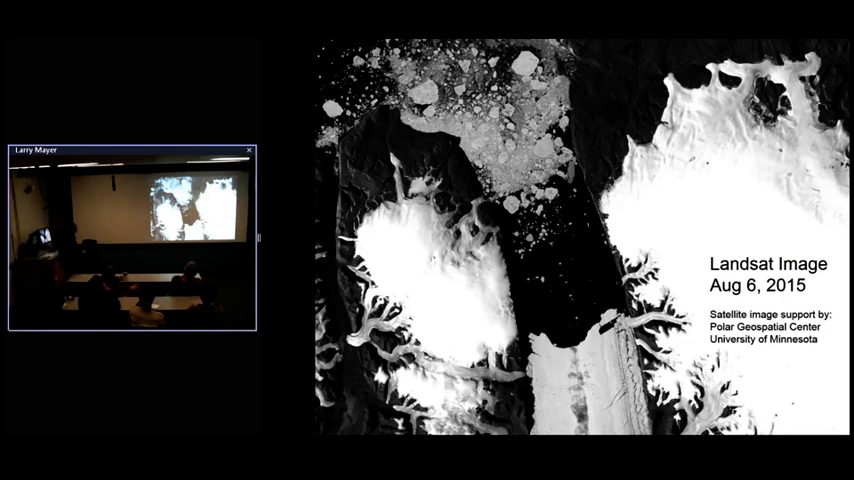So we finally did get up there. I said on the 6th of August, but what we found was that the entrance to the fjord was also very heavily blocked by ice. Inside the fjord, and we were getting wonderful support from the University of Minnesota in terms of satellite imagery. Inside the fjord was quite open, but it was very difficult to get there. And we were fortunate because this small piece of ice broke off, and it eventually plowed its way out, and we were able to follow its track back in.